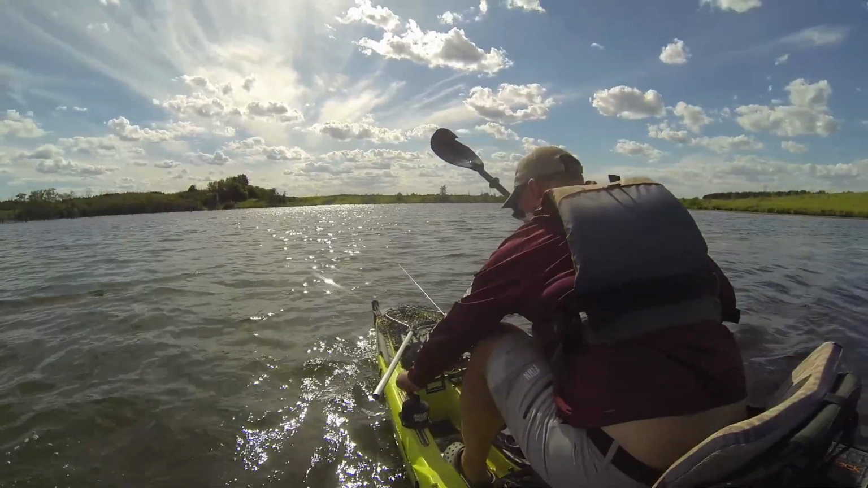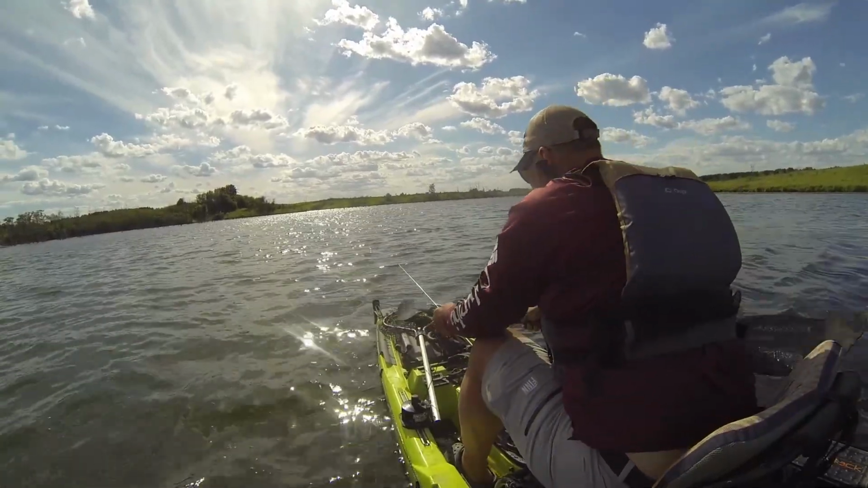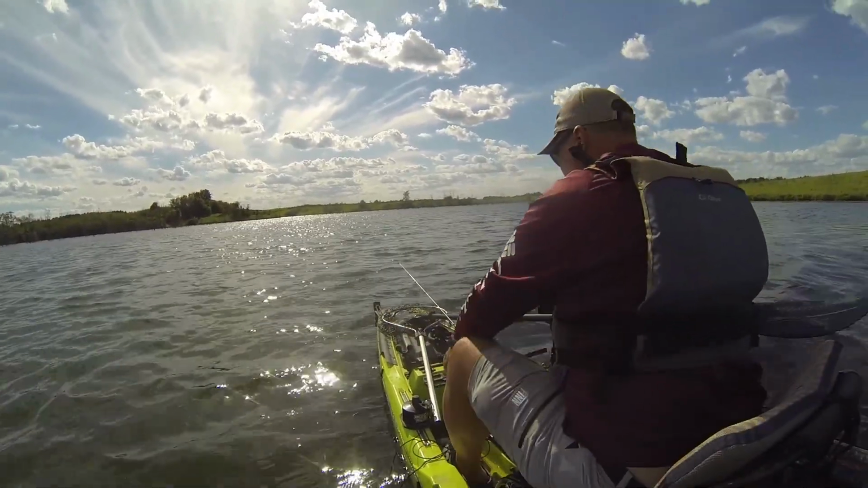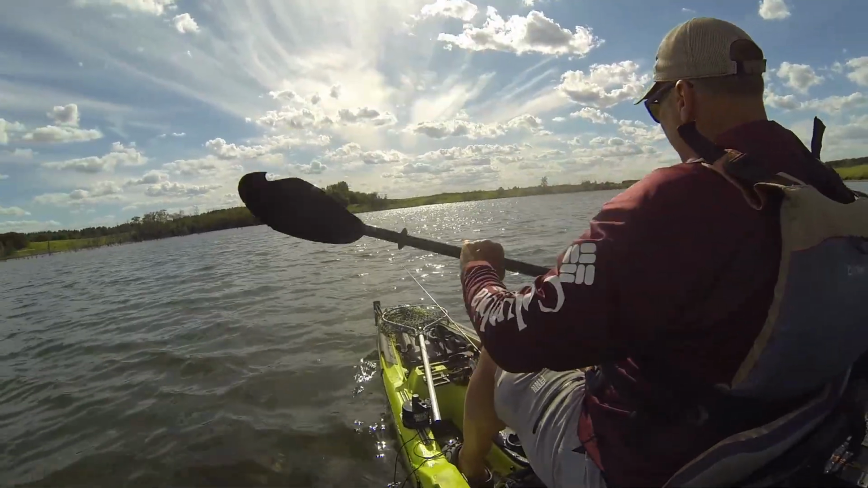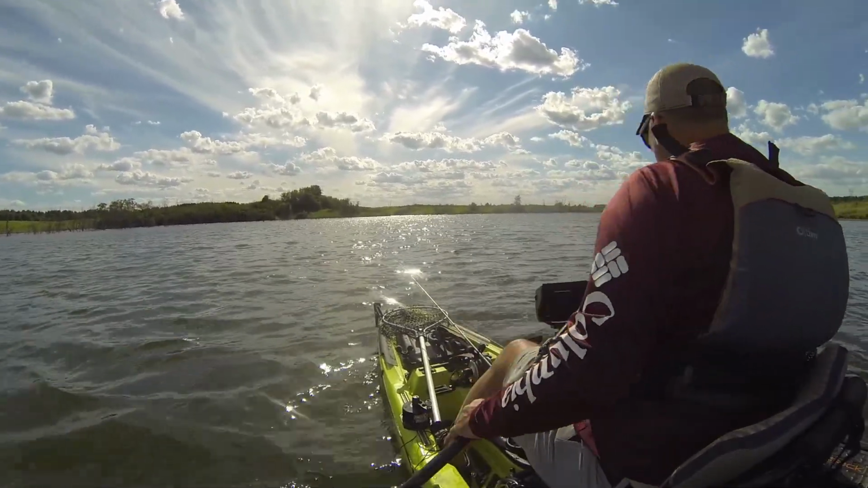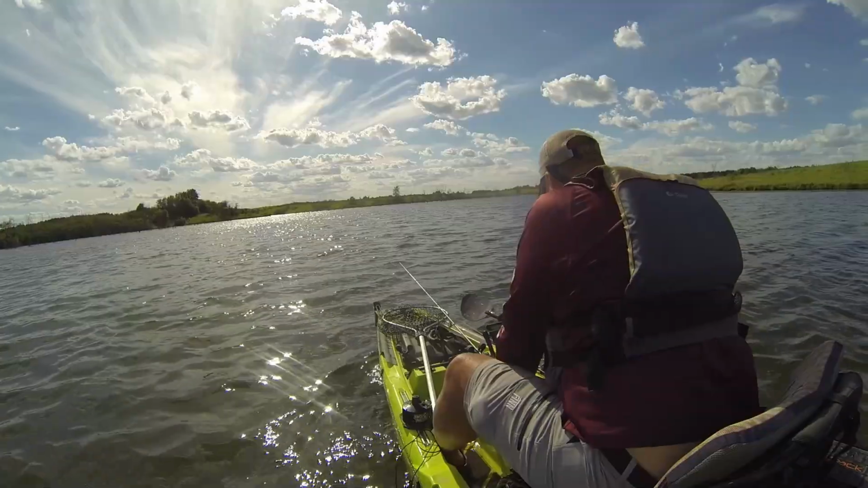Trying to drag my anchor out of it, whatever it is, and it is not letting me. Well, there goes the Radius anchor. I got snagged in something here. I'm not sure what it was, but it cost me an anchor.